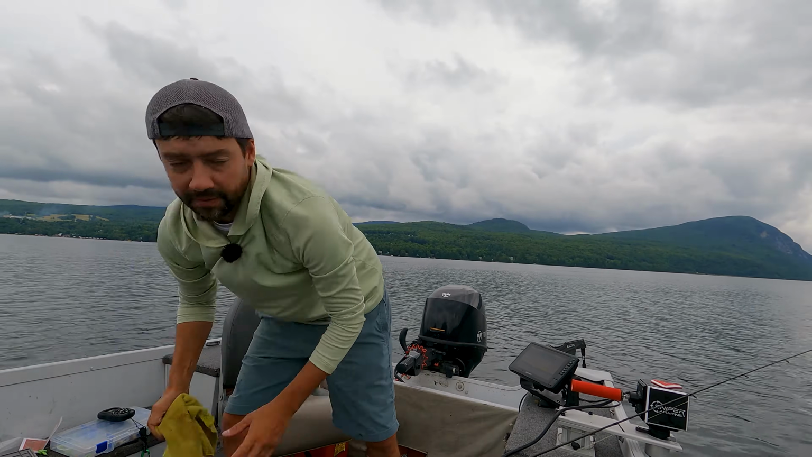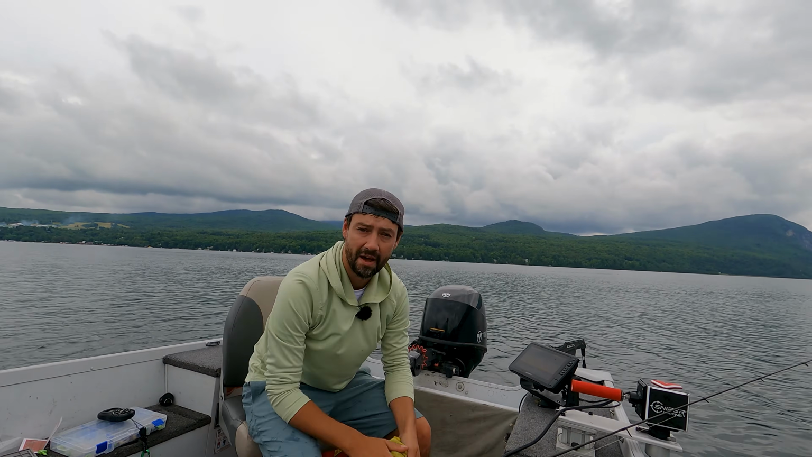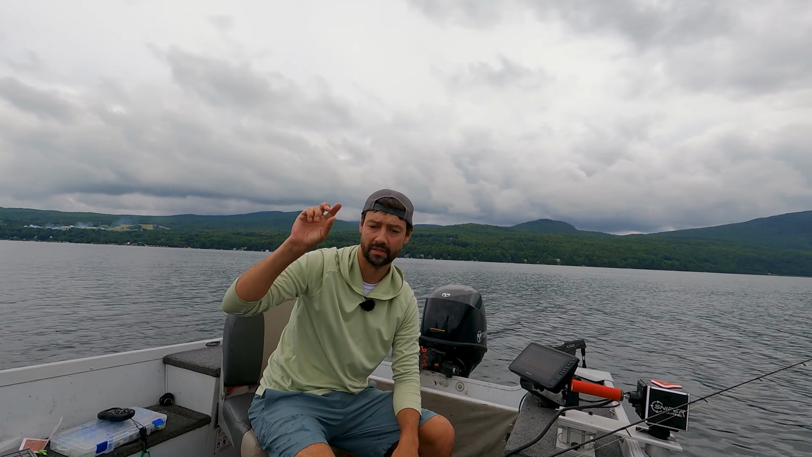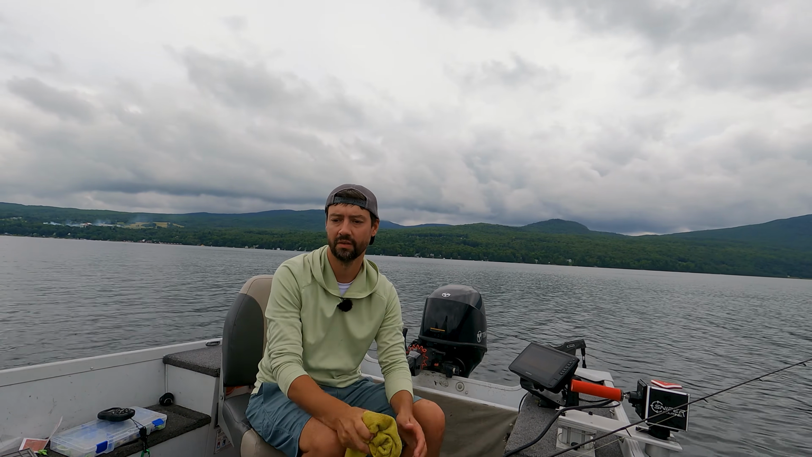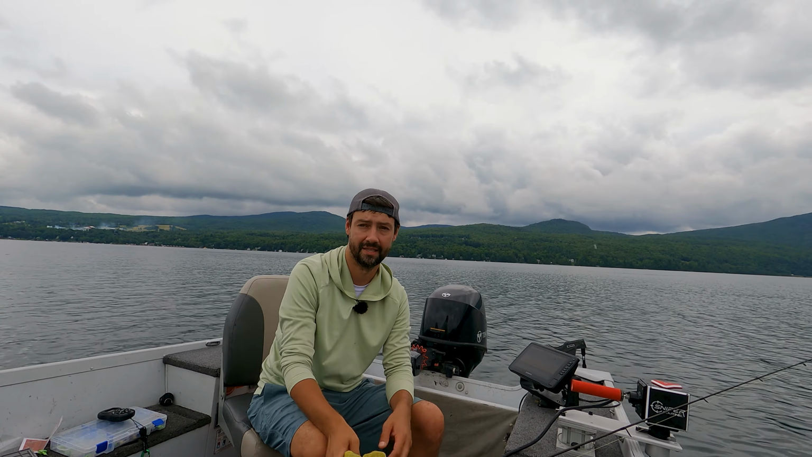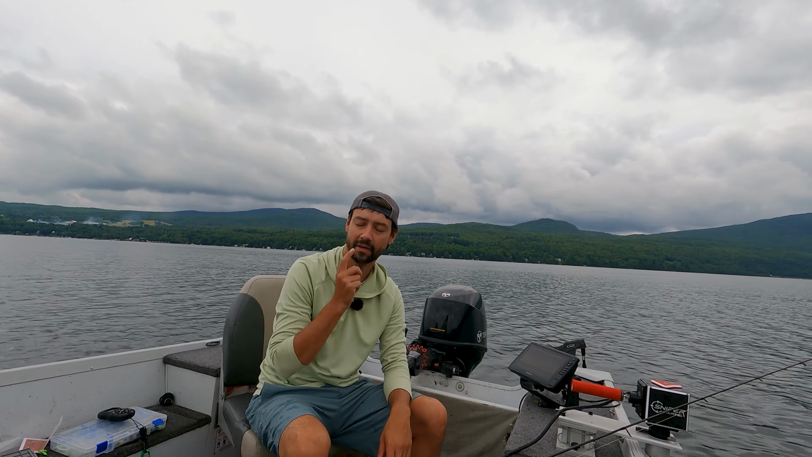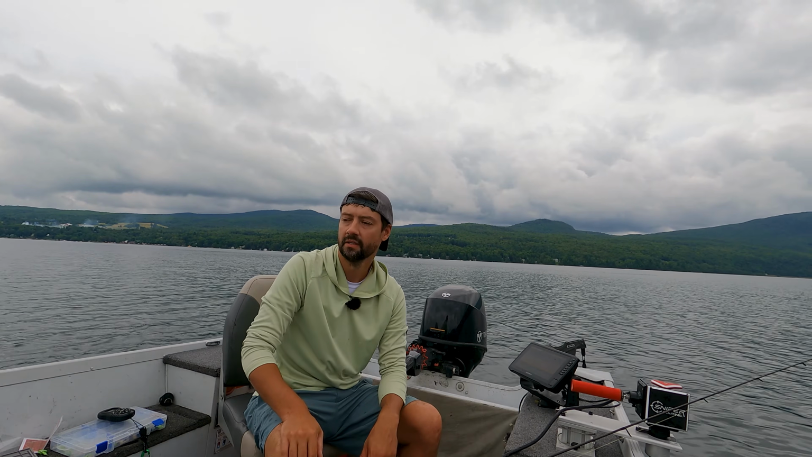The best way that I can explain it is their entire mouth is like the roof of your mouth. It's all kind of bony. It's all kind of those ribs and stuff in there. It's really, really hard to get a hook into them. Wider gap hooks are a little bit better because they end up in the outside lip here. That makes a big difference.